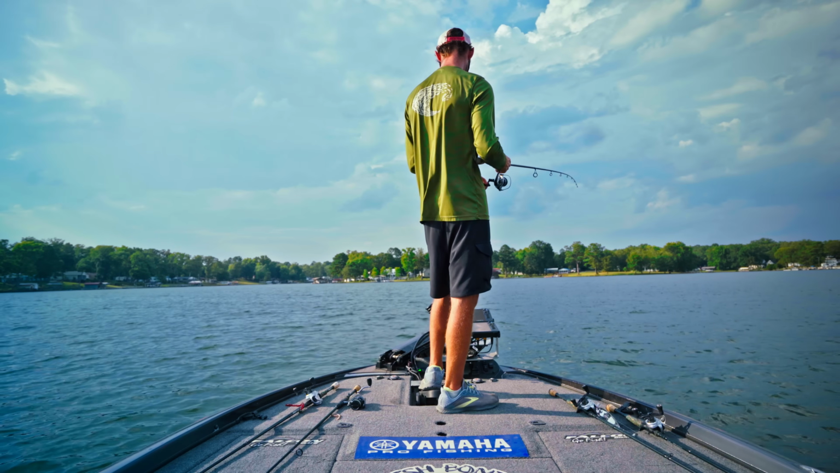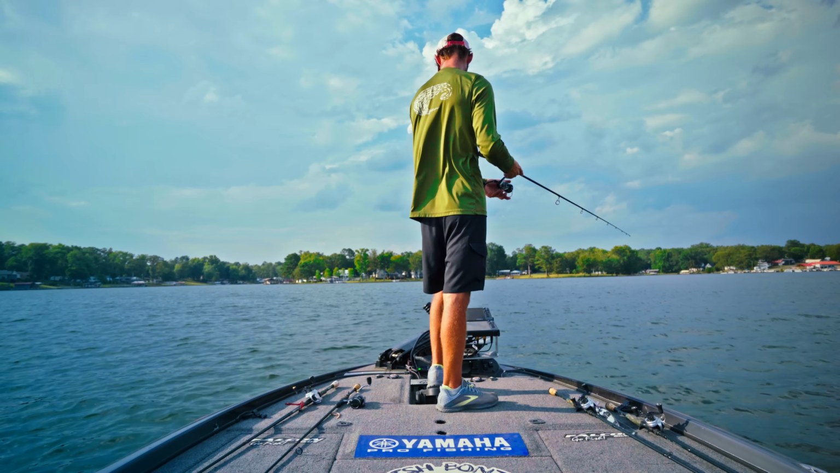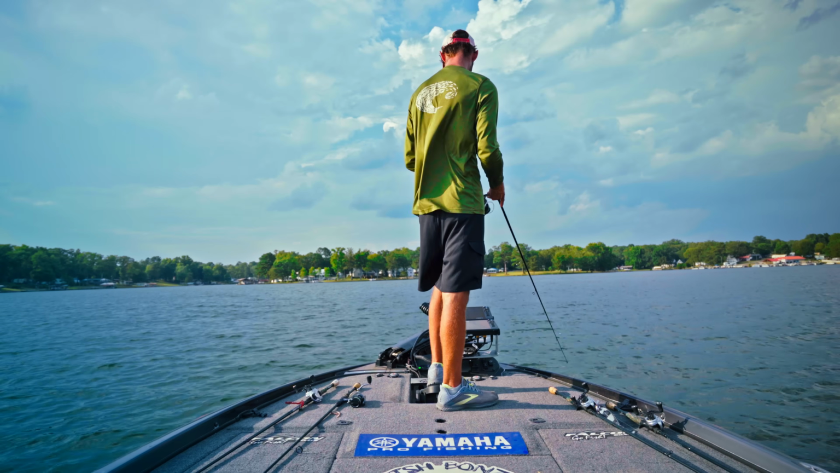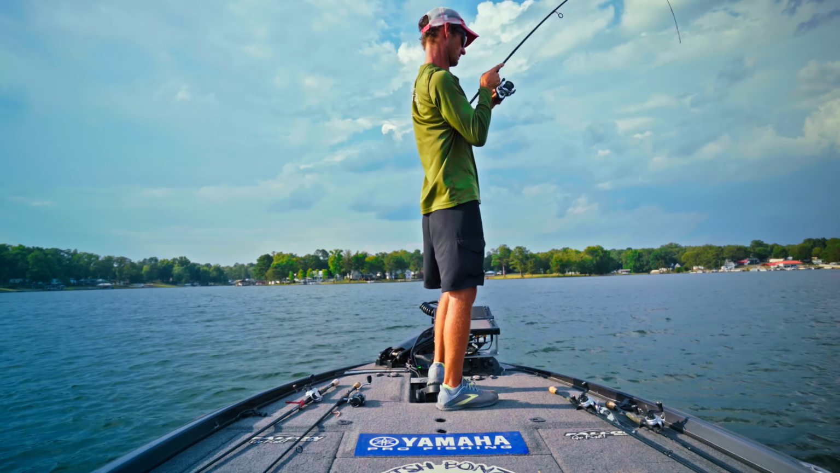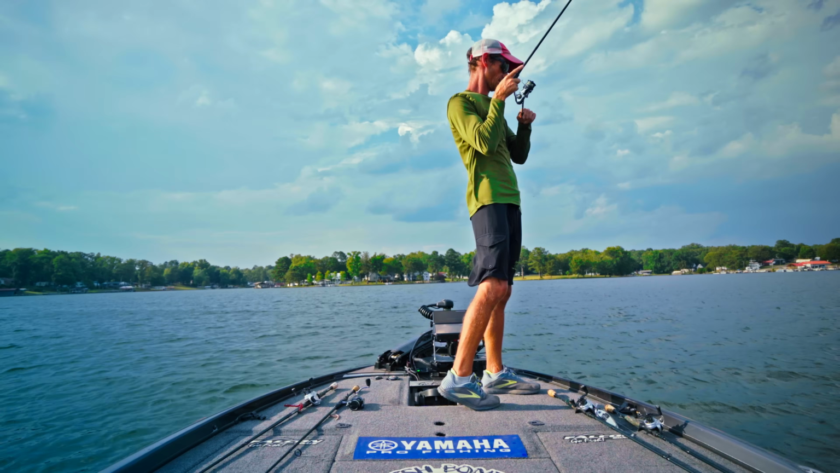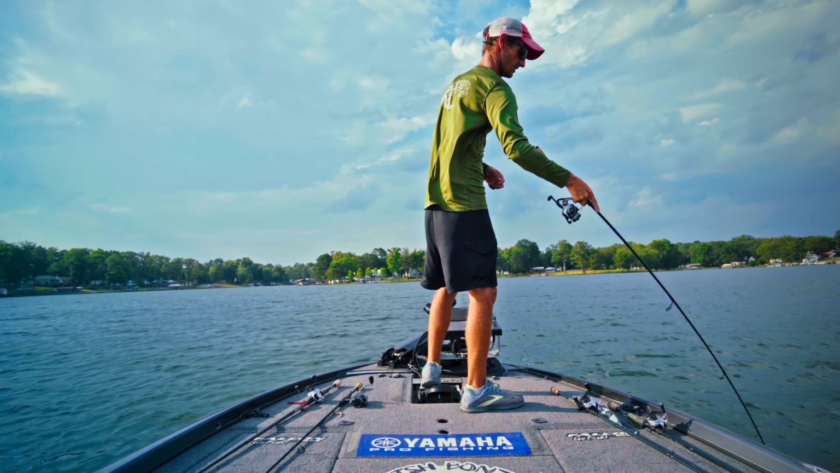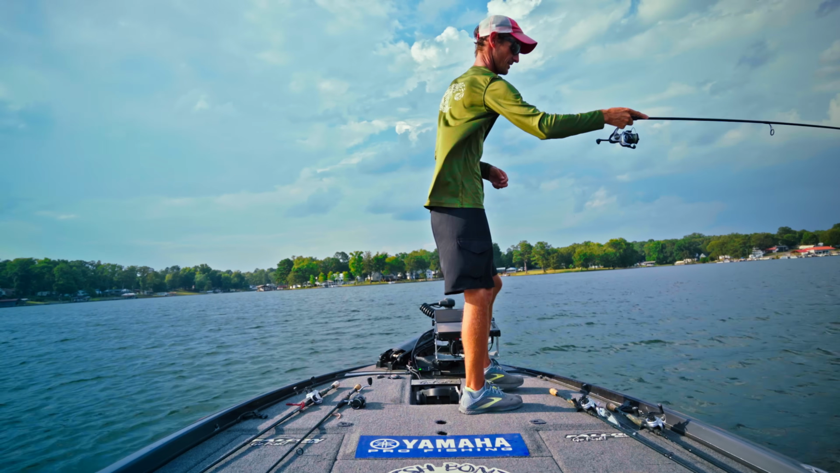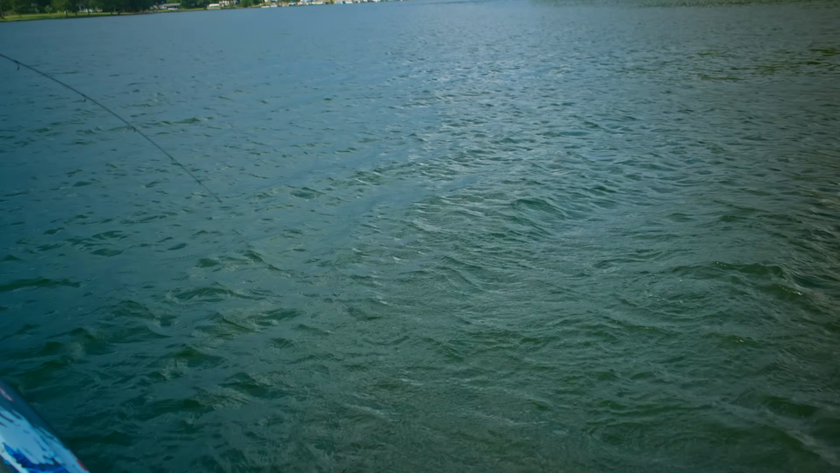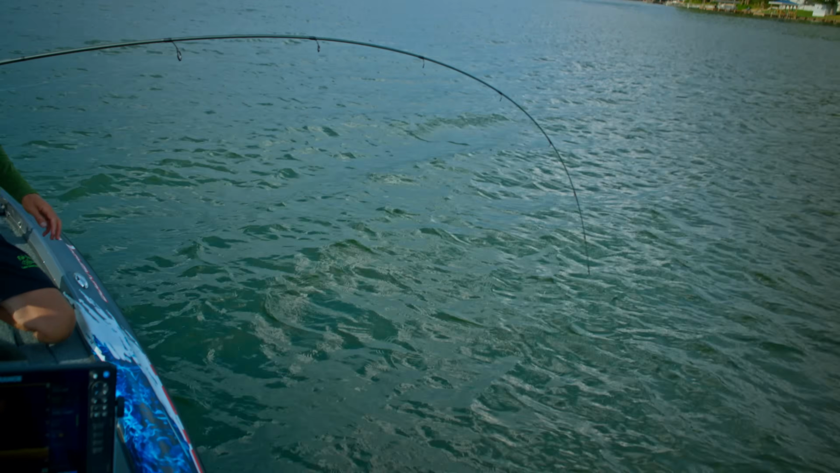Oh God, there's a bunch. Go, go, go, go, go. God, they're swimming so fast. That's where all the spots are. It's a big spotted bass.